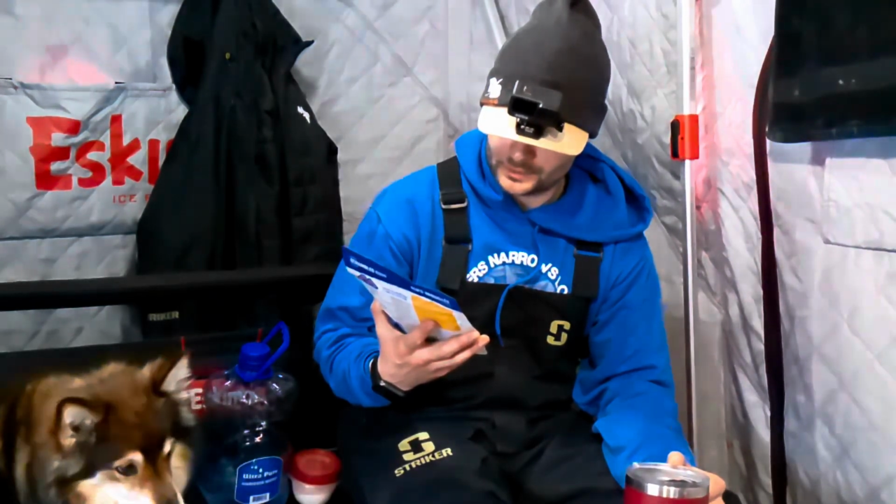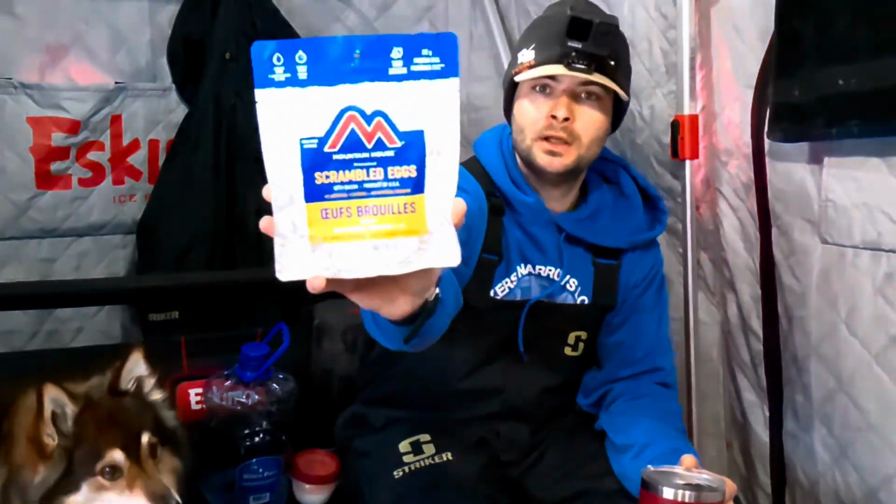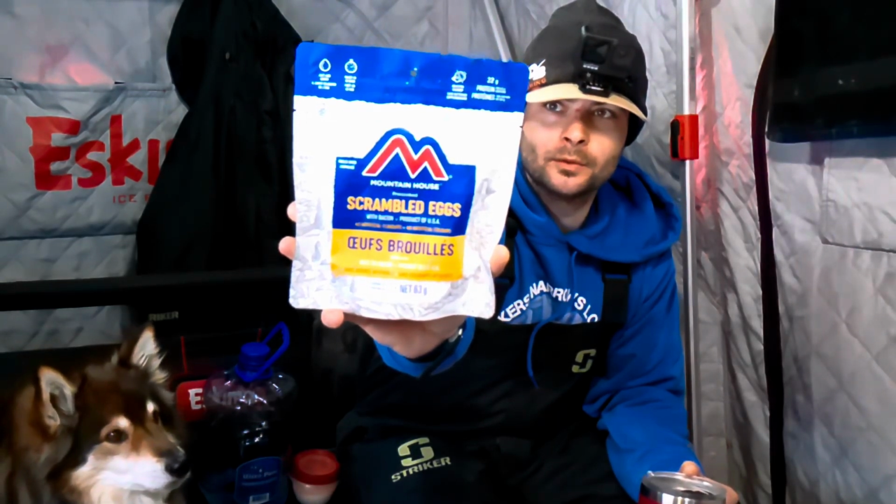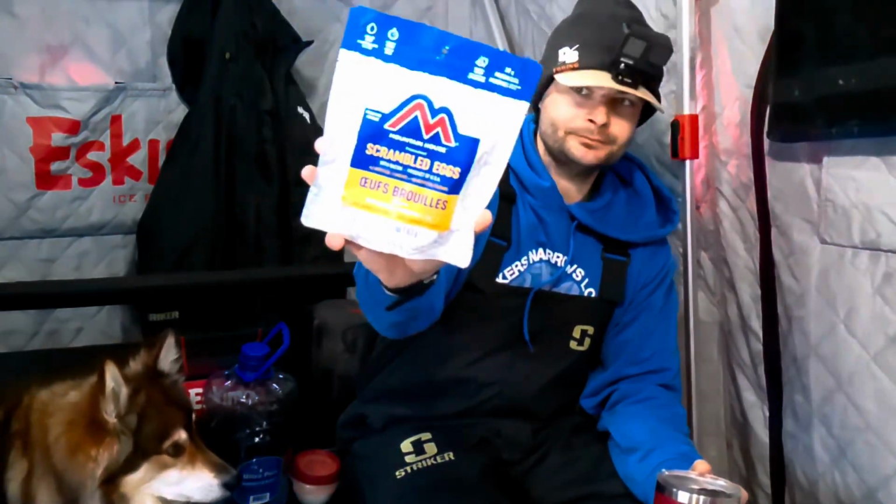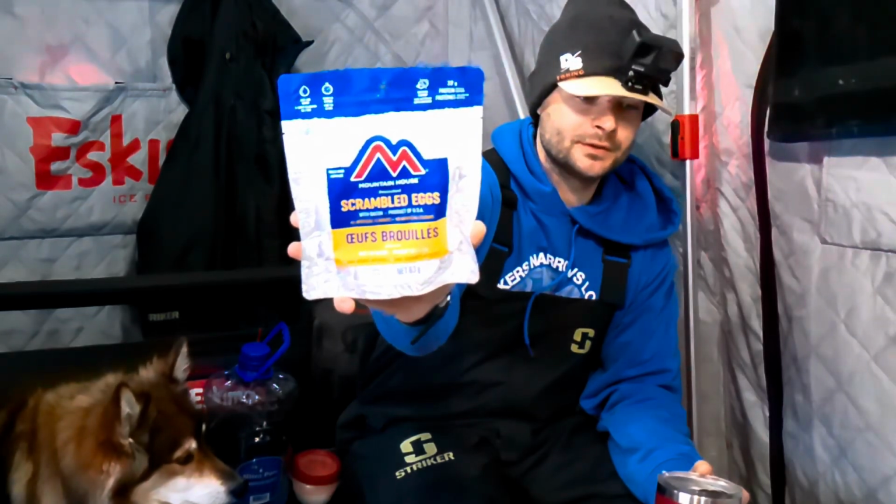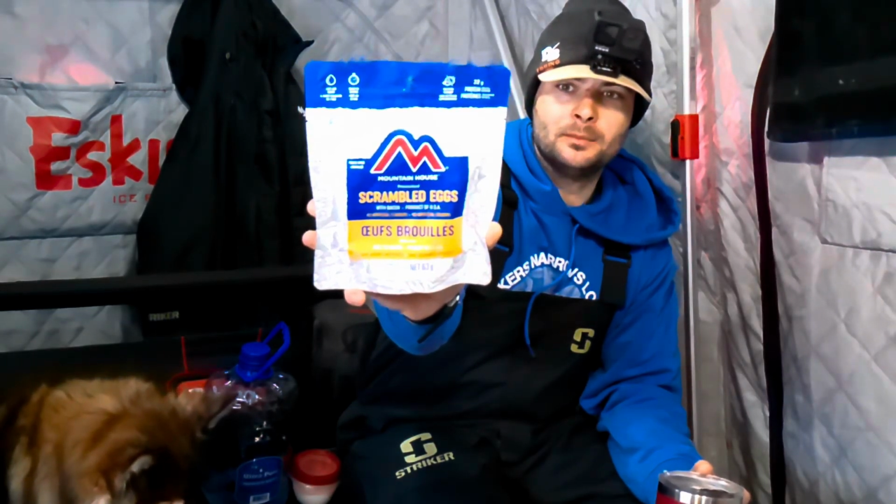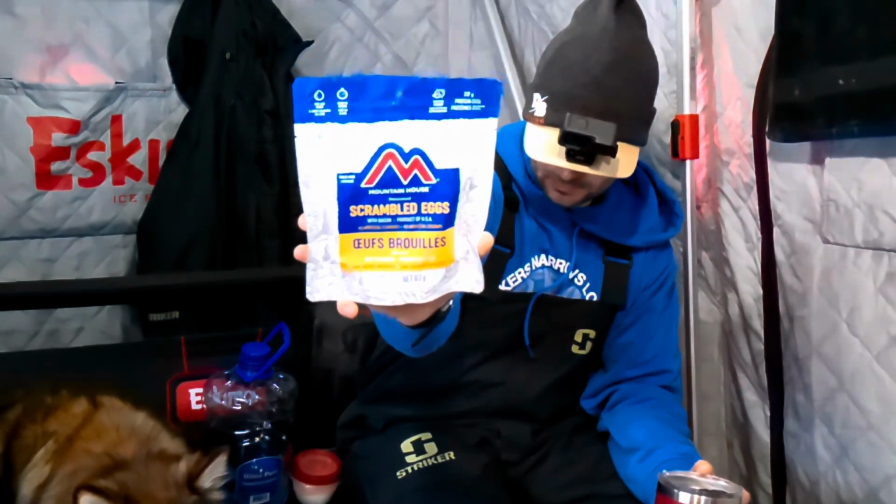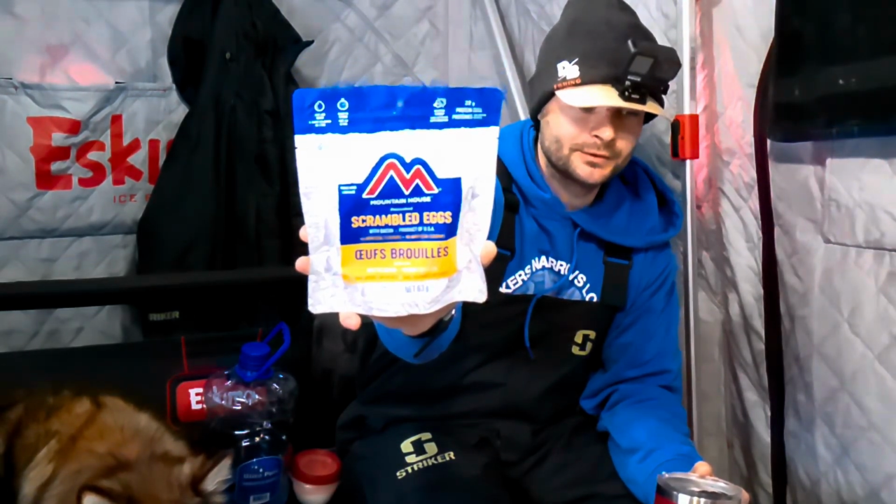Coffee here I made, and I'm gonna keep the water boiling a little bit because I'm gonna do one of these freeze dried. This is a Mountain House breakfast, freeze dried. So you just add boiling water to it. This is scrambled eggs with bacon. Never tried it before, so it could be interesting. I have tried the freeze dried or bag packed meals. I think that's spaghetti and meatballs the other time in one of my videos.